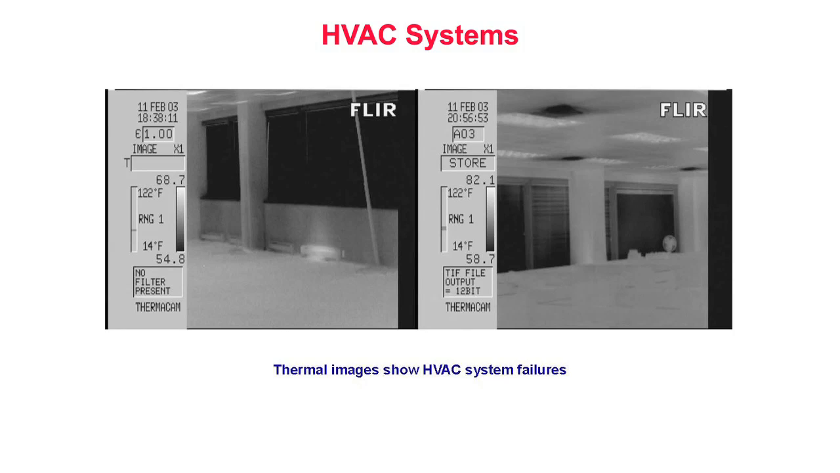Serious comfort problems in both of these areas had placed the building's insulation under suspicion prior to the infrared inspection. The infrared inspection found the thermal envelope to be of good integrity. Comfort problems were found to be caused by subsystem failures, such as the ones depicted here.